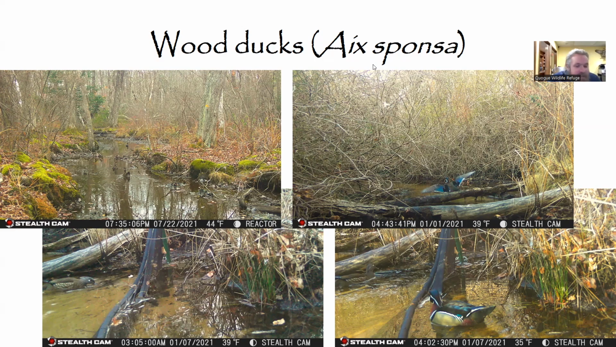So some facts about these guys. They are called wood ducks because they do spend quite a lot of time in the trees. The females will nest in the trees, in some cases 40, 50 feet up, which makes the early life of their ducklings quite the adventure, as to get down to the water and to start their little ducky lives, they have to jump from those high altitudes from the cavities of trees.